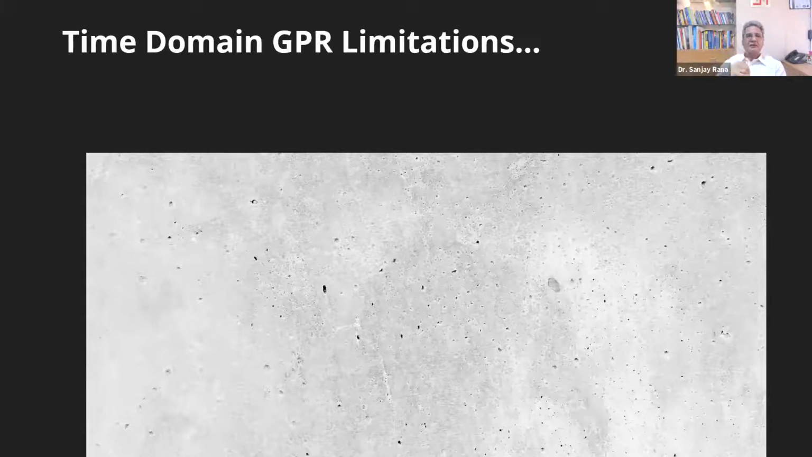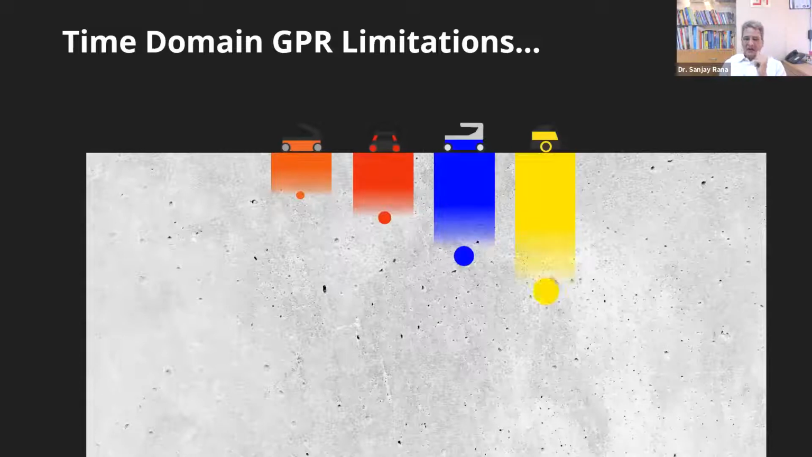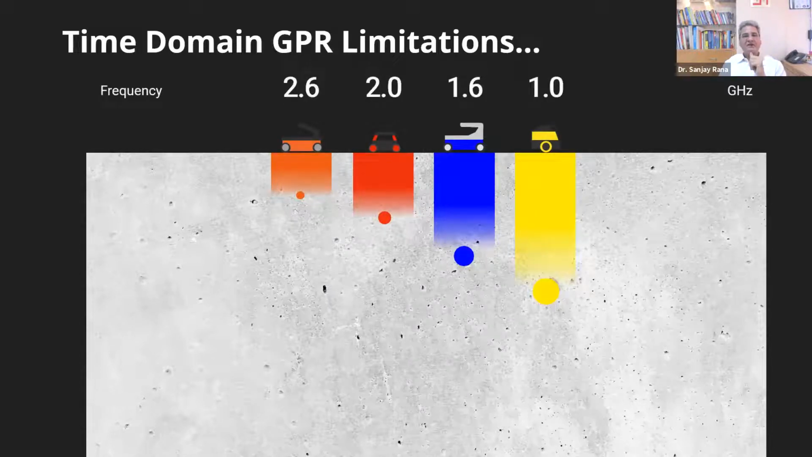The second part was that there was always a compromise between what we call depth and resolution. What it means is that if we are using high frequency, we will be able to resolve targets which are very small, but the depth of penetration will be limited. When we use low frequency, we will be able to see deeper, but resolution will be compromised.